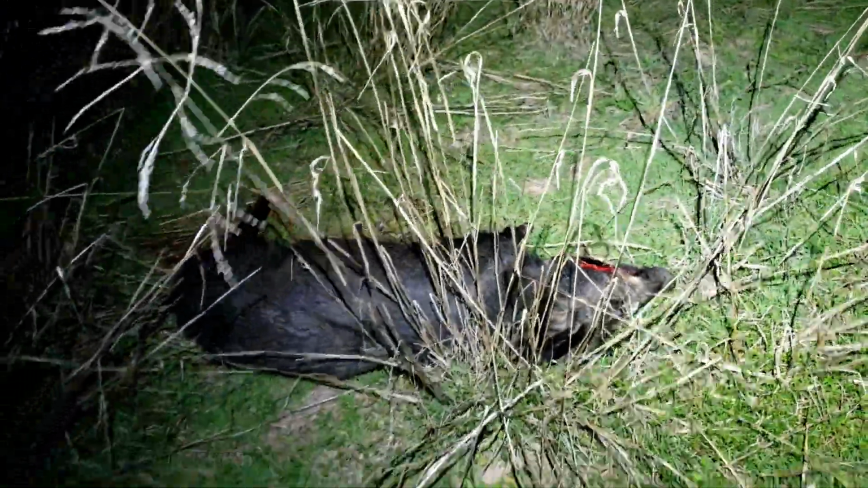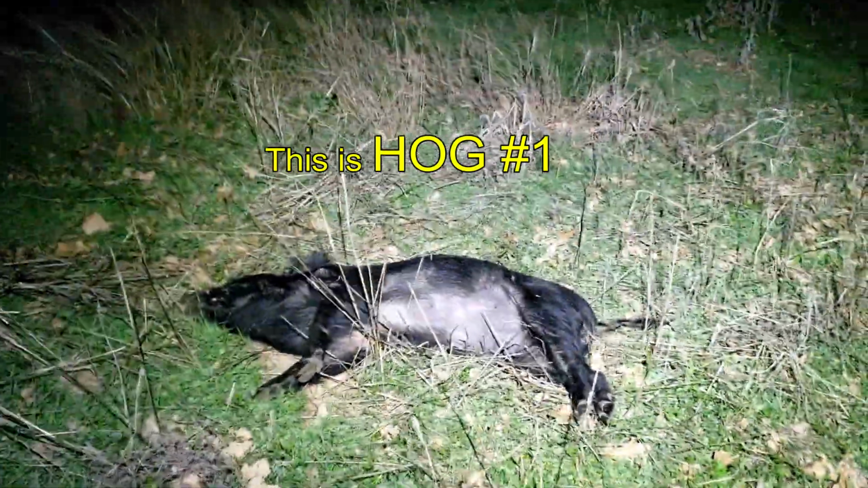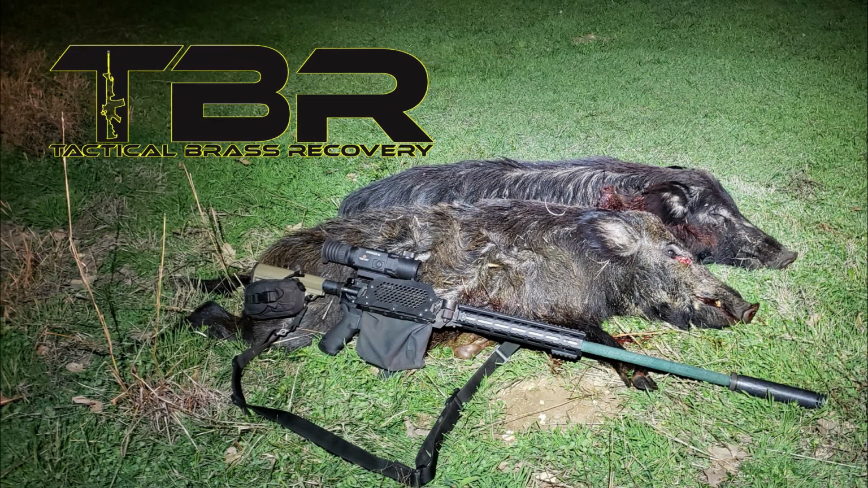Shot many times. This should be hog number 2. Nice big sow. Brass Catcher by Tactical Brass Recovery.